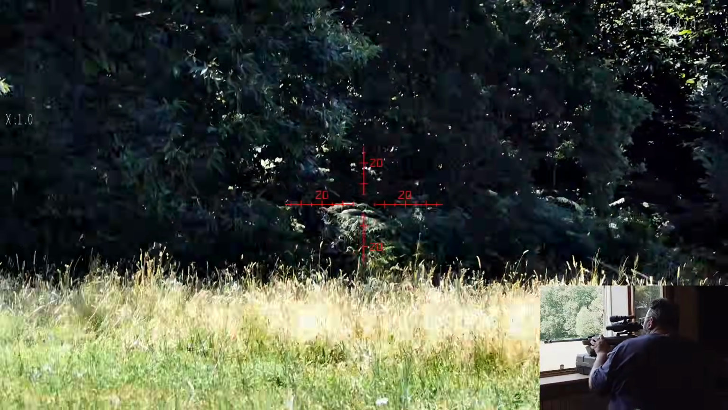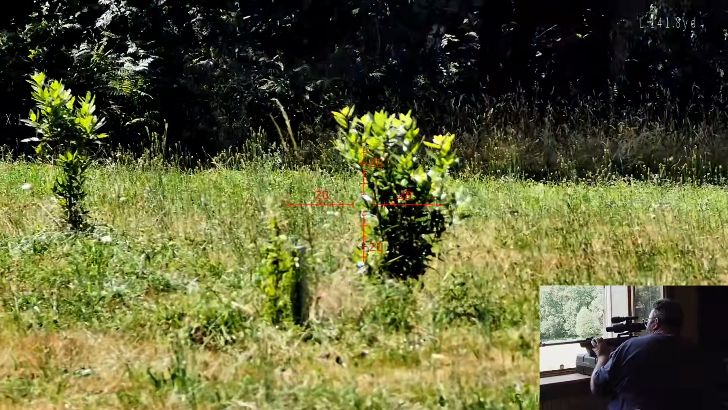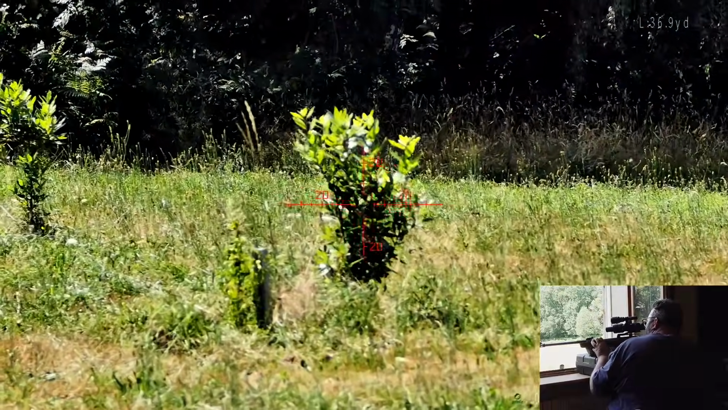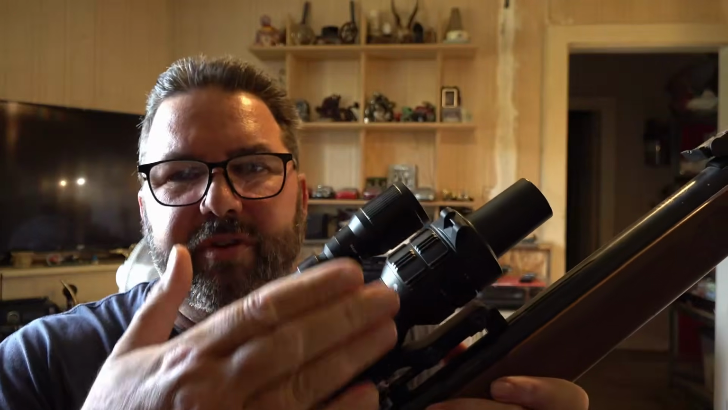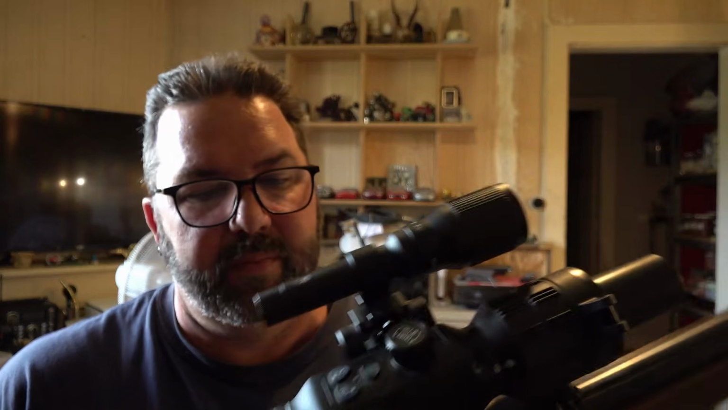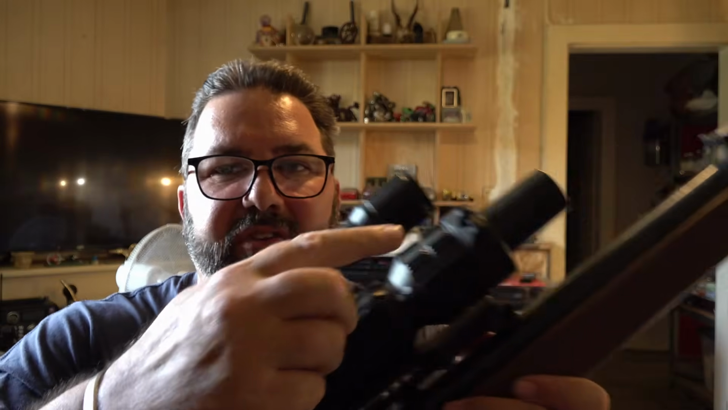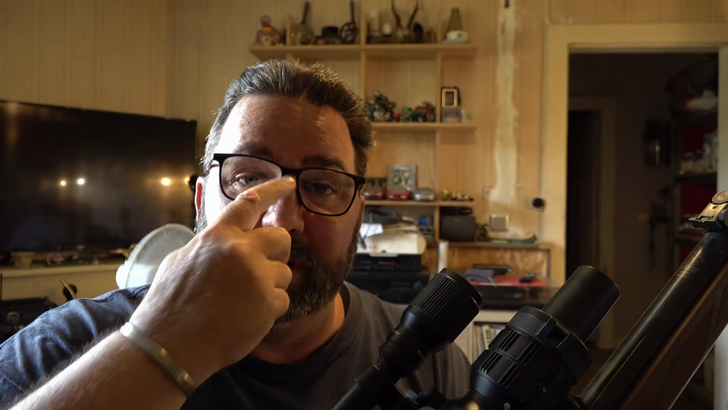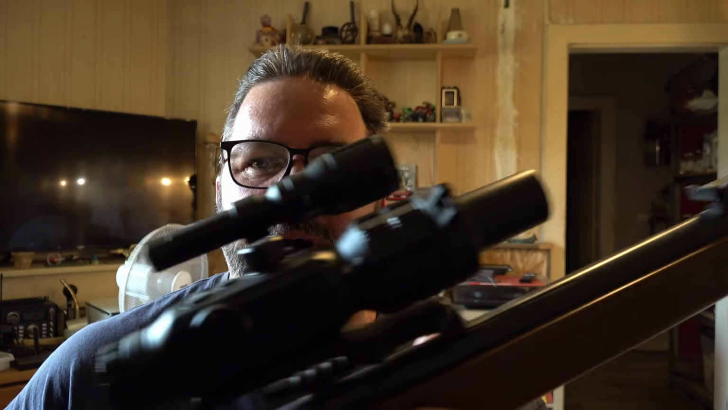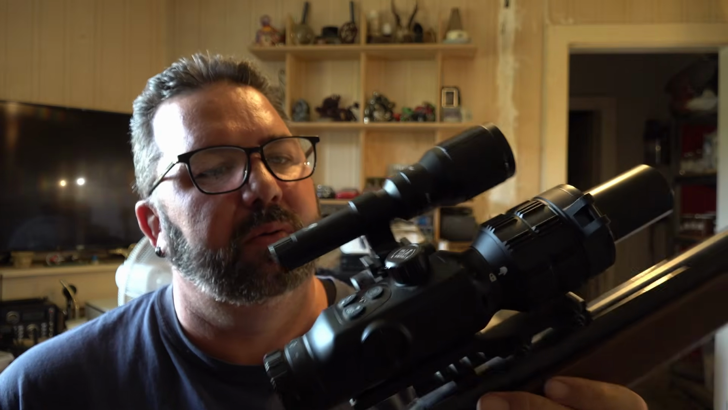145 to that tree. 36 to that. So that's the 4x 50mm lens. Seems pretty good. This one's got a focusing ring on it. The other one's got a focusing ring, but you can open and close the aperture as well. That's a 2x lens. There are other lenses available when you buy these. So we're going to try it a bit later on when it's dark and see what that's like.